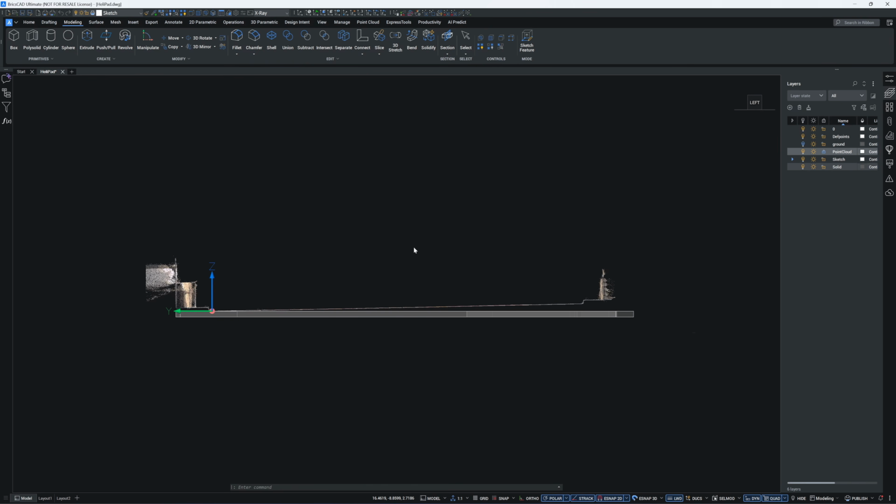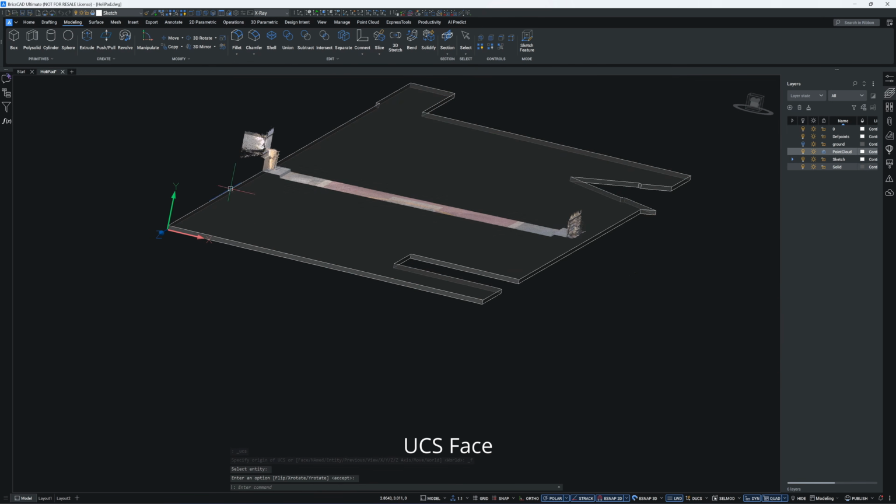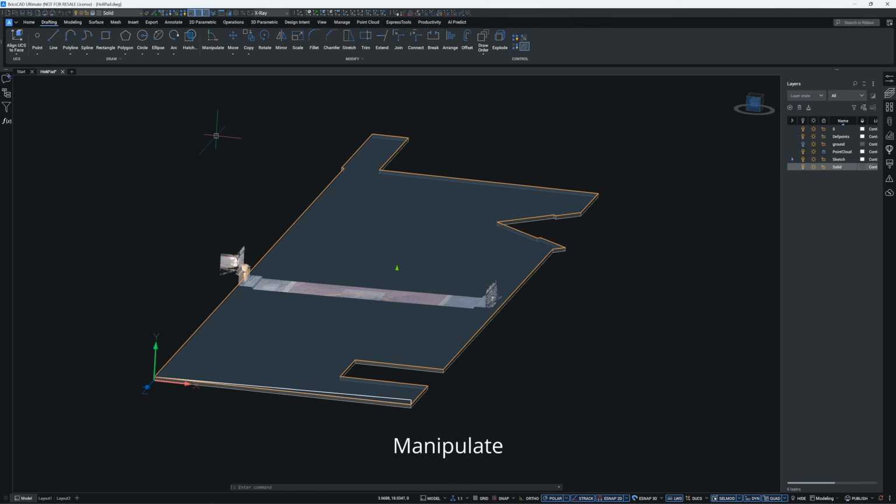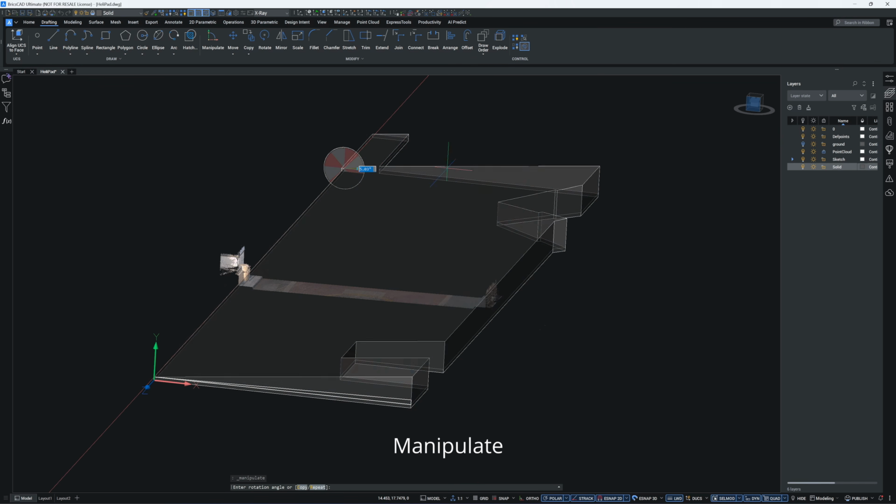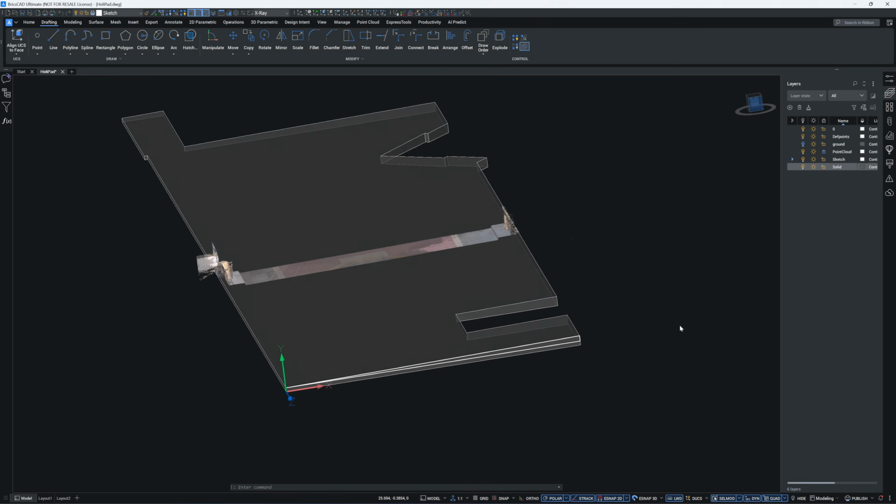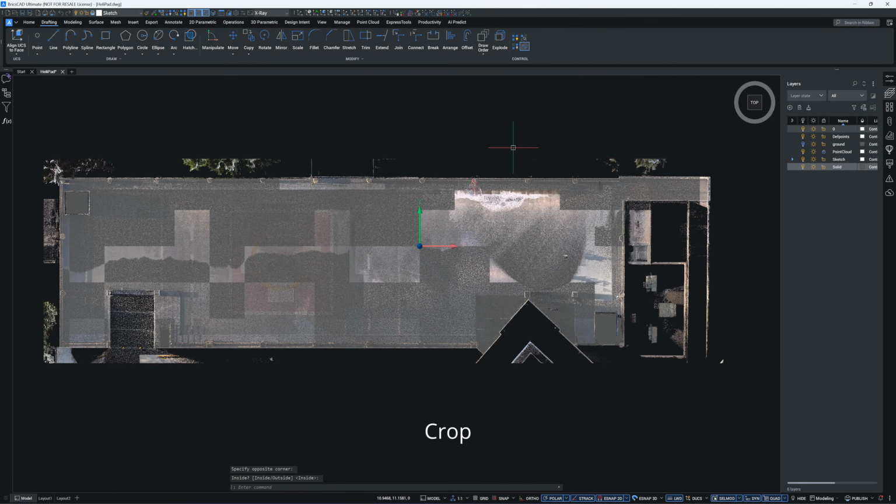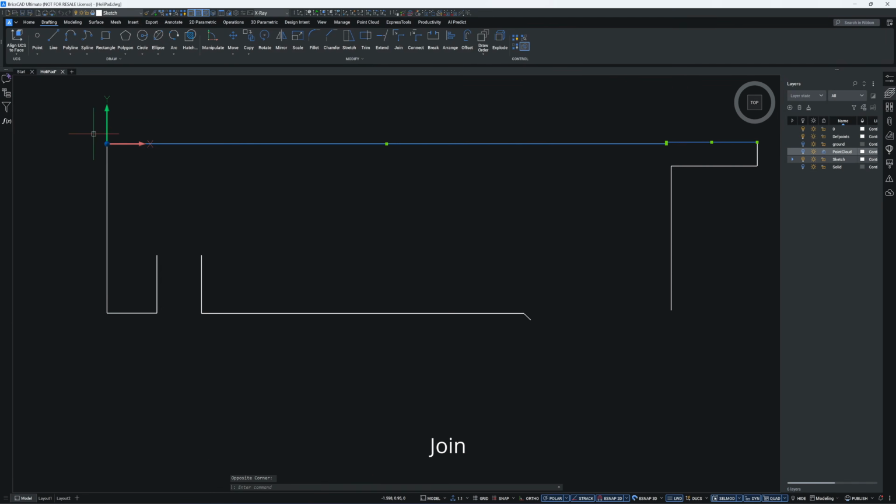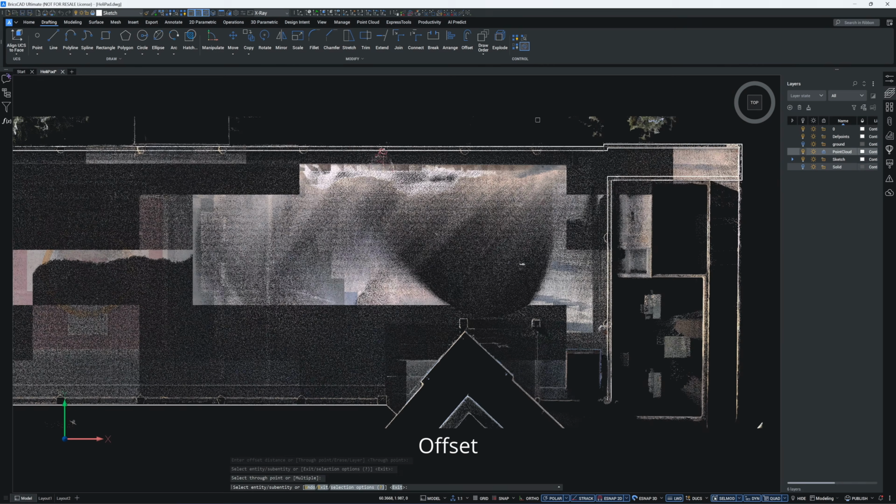In Thailand, more drains are needed because rainfall can reach up to 500 millimeters per hour. I'm using the manipulate command to set the floor at an angle, which is a very fast modeling method. Now I'm extracting the floor boundary to create a handrail.